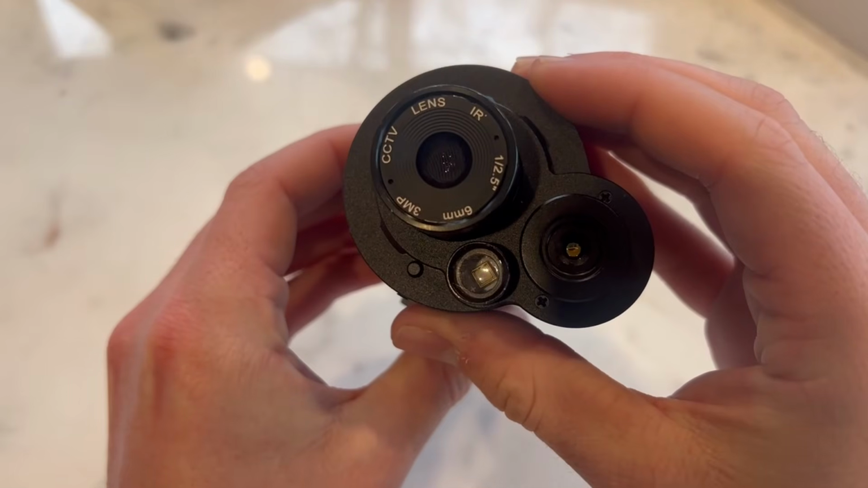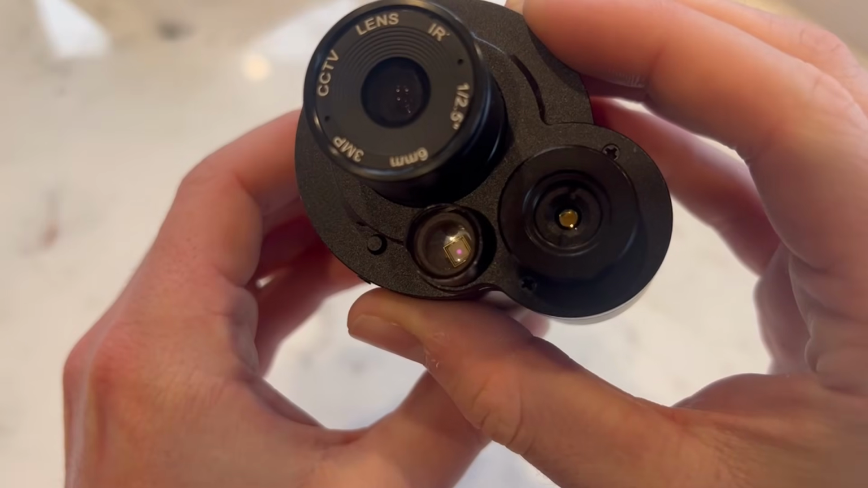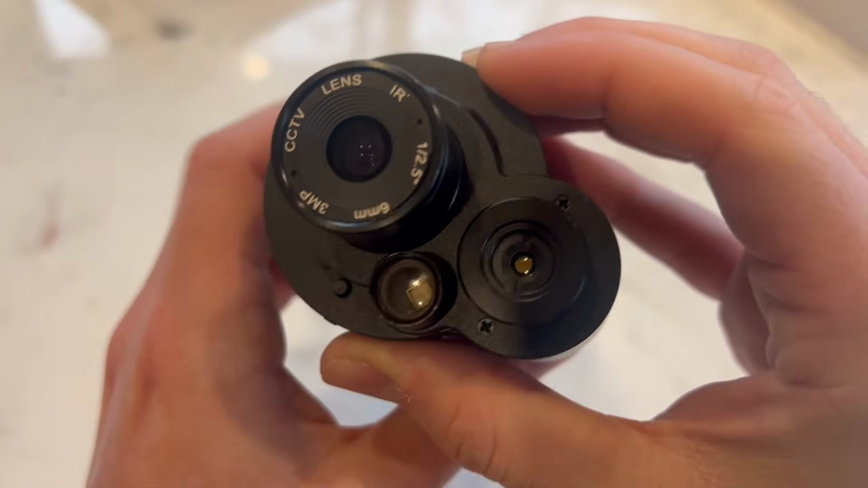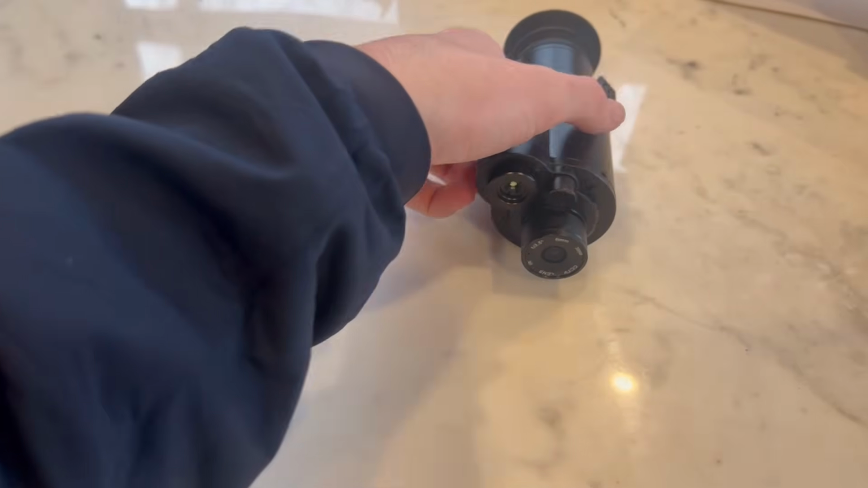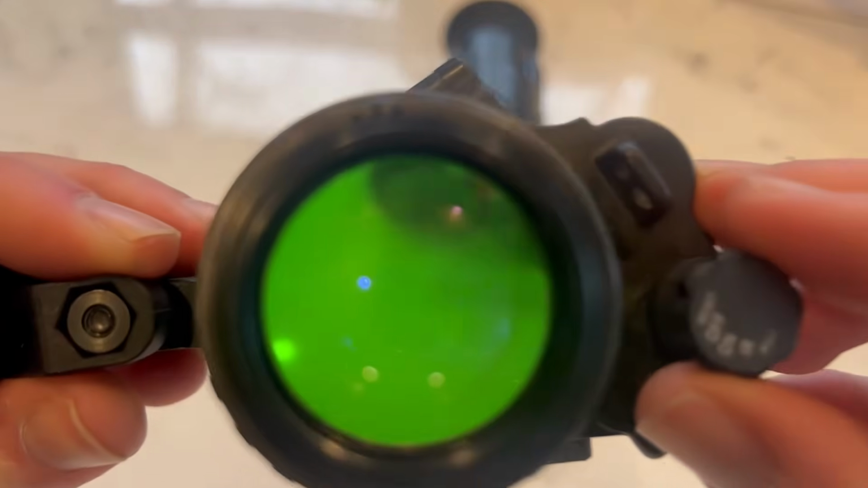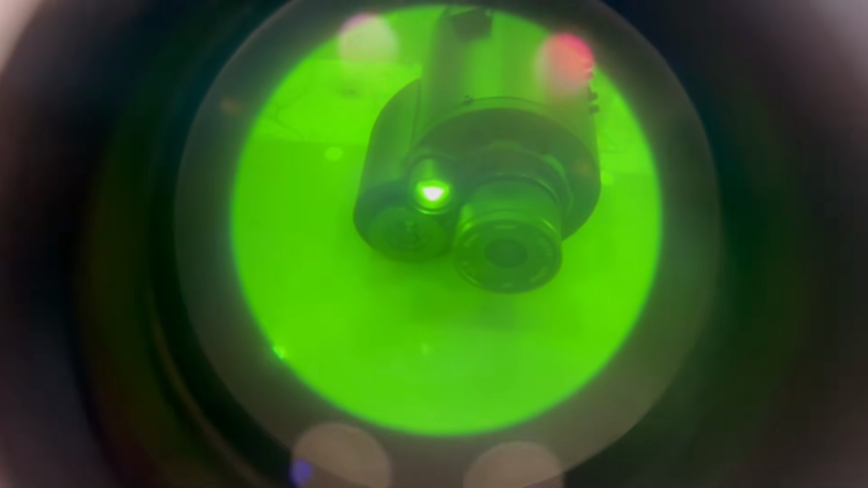I'll talk about sensor specs before the performance section. Next to the sensor is the IR illuminator. The IR illuminator has a 3-watt output and 940 nanometers. Just like the objective lens, if you rotate the cover on the IR illuminator enough, it will fall out of the device. Having the device in thermal mode does not automatically turn off the IR illuminator. There is no built-in indicator that shows if the IR illuminator is on or off.